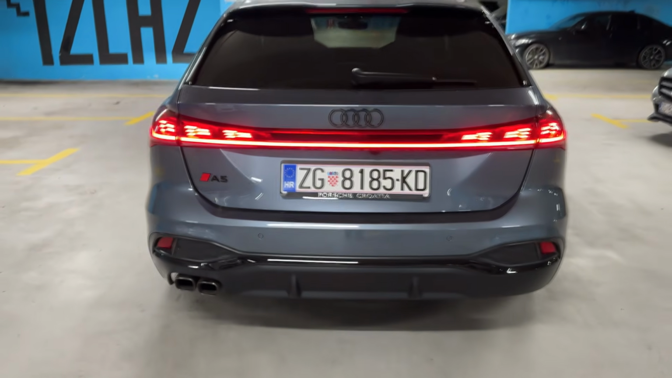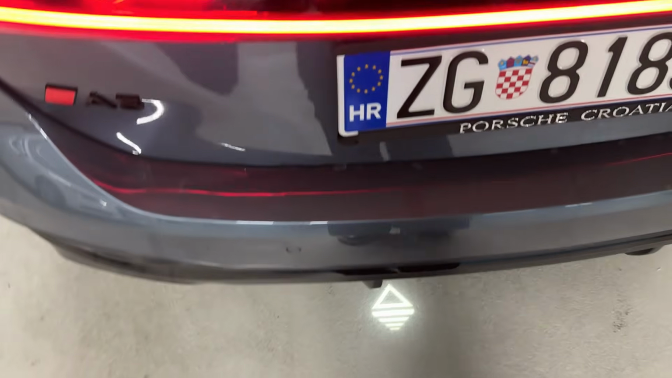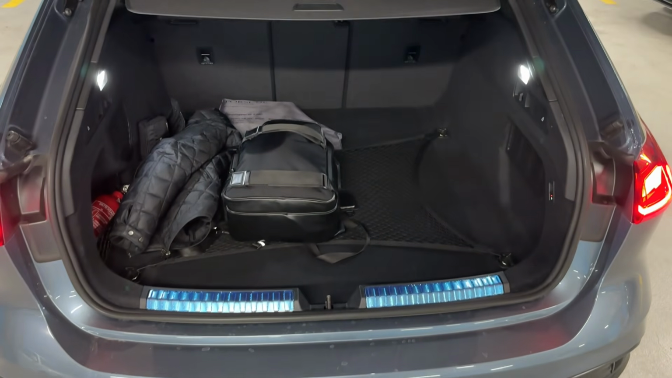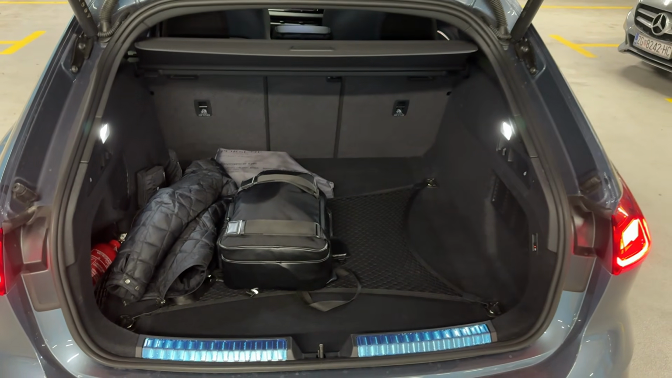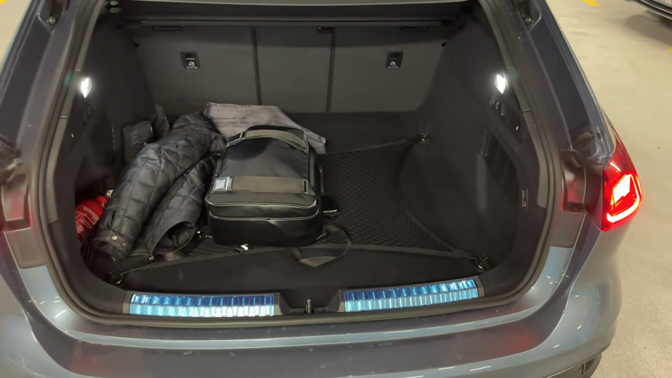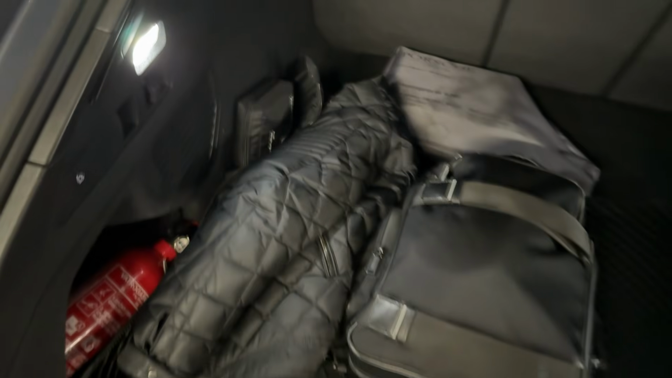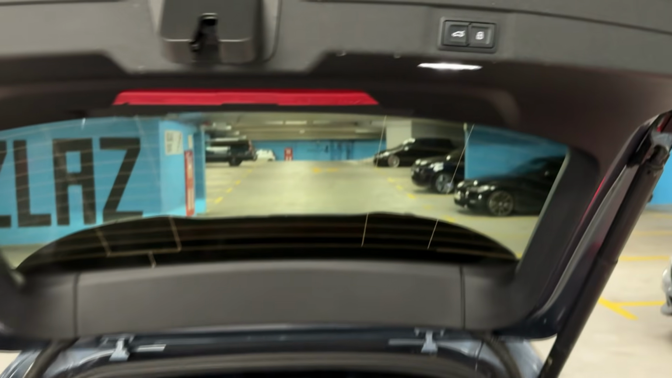We have the diesel model in this case, and you see the 2 real exhaust pipes. Now you see this, there's one of many ways to open the tailgate. Very cool detail. You can also do it by double pressing the button on the key, or of course by pressing the button on the tailgate itself. A nice square shape. It's easy to fold the seats. Just pull these, and I think now we are ready to go. I will close it like this.